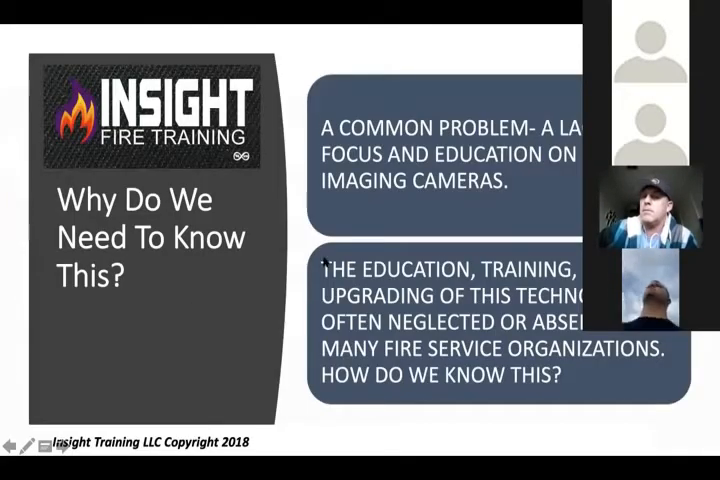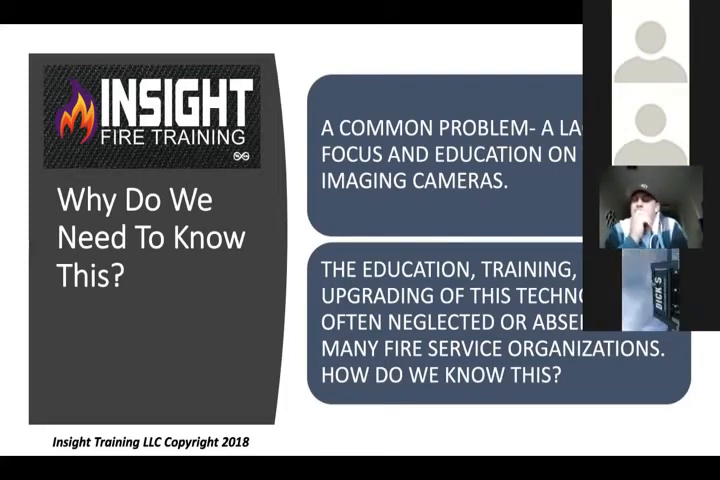So here's the issue. Why do you need to know this? The common problem is a lack of focus and education on thermal imaging cameras. We are very fundamentally based in sound, which we should be, but the problem is we can't see infrared energy. You can't see heat. 2/3 of the fire's heat is delivered in the infrared spectrum, which you and I can't see. So unless we're a goldfish or a snake, we can't see it. And the education and training of this stuff and the amount of upgrading technologies that has happened, it's all been neglected because all this stuff is moving at lightning pace and we're not getting educated on it.